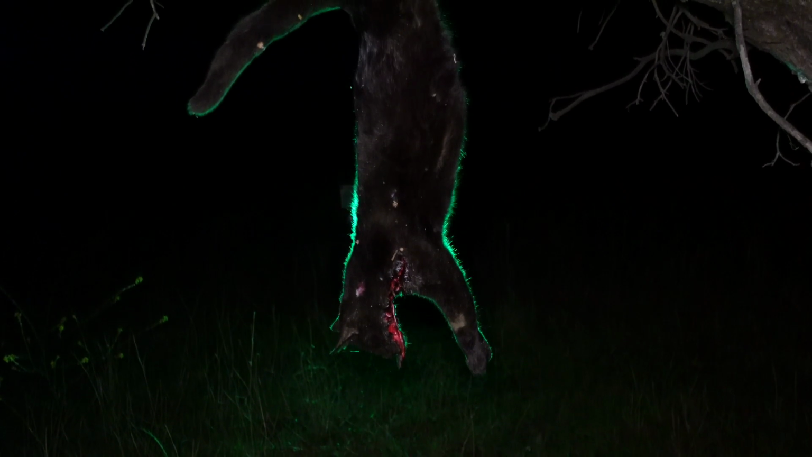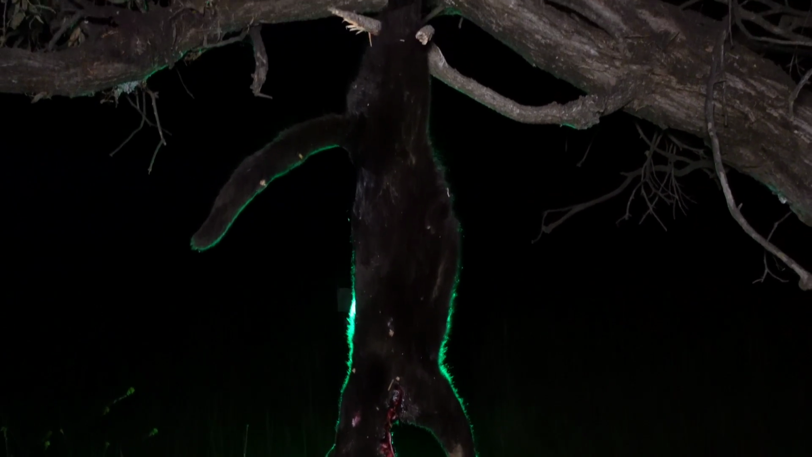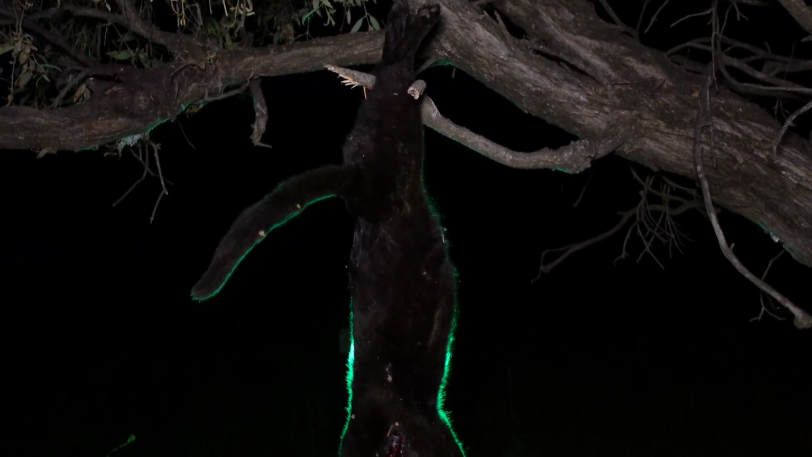Really quiet afternoon. I had a great little ride around though, good explore. Let's see how we go tonight with the thermal gear on the 308. One big black panther. No, it's actually a feral cat. But these guys aren't domestic animals.